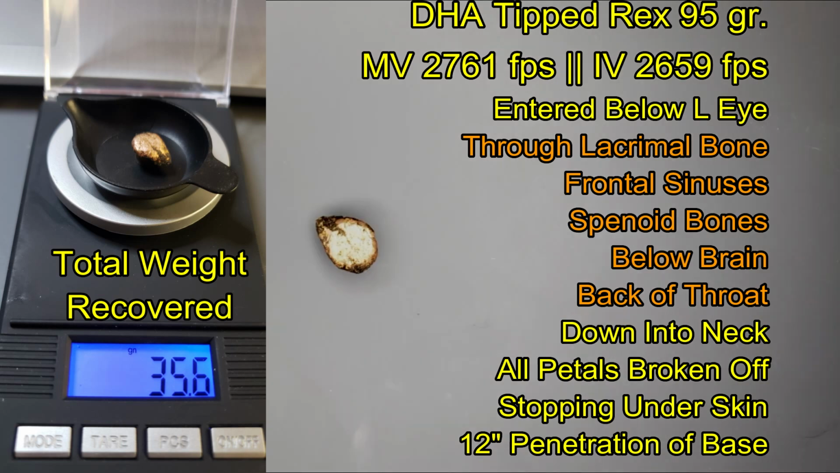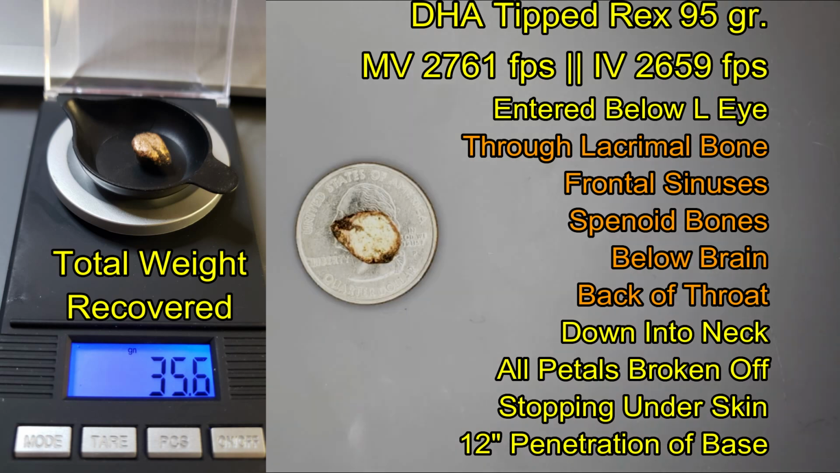So the bullet entered just below the left eye. I think it went through the lacrimal bone, the frontal sinuses, hitting the sphenoid bones beneath the brain, and then went out the back of the throat, went down into the neck. Somewhere along the way, all the petals got broken off. It stopped underneath the skin after about 12 inches of penetration.